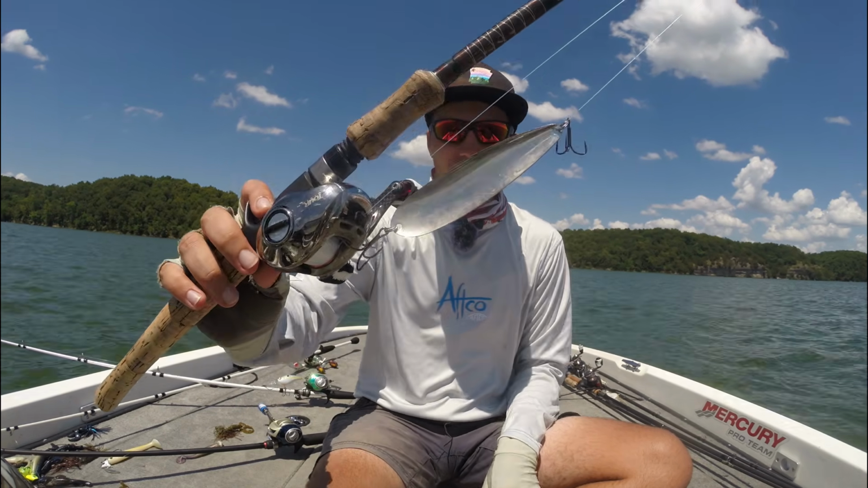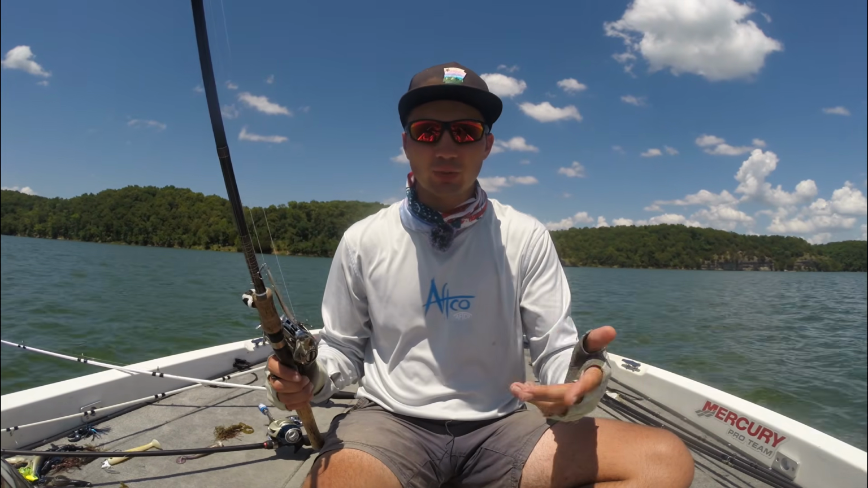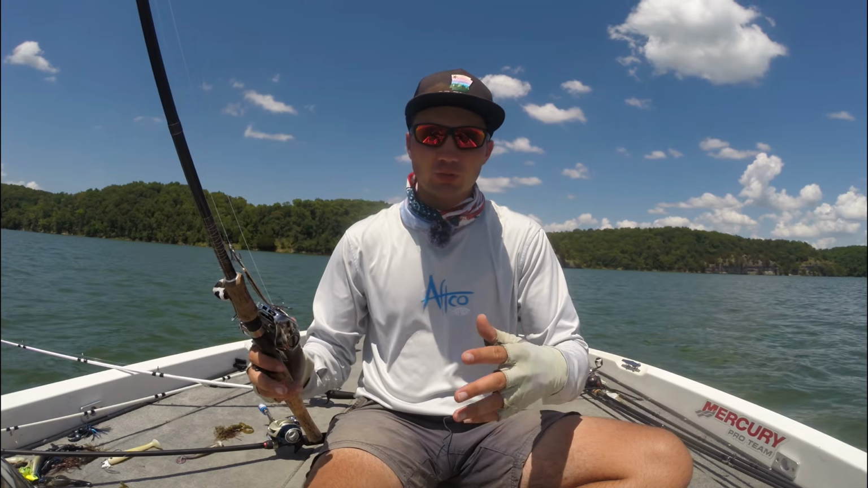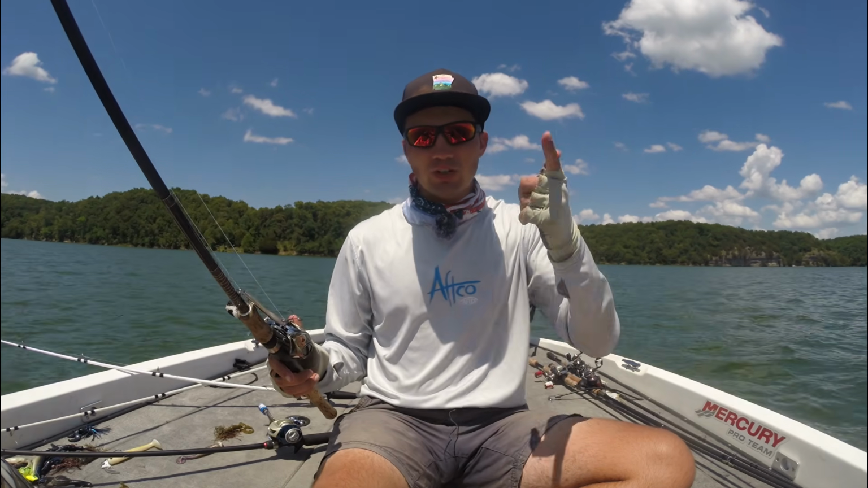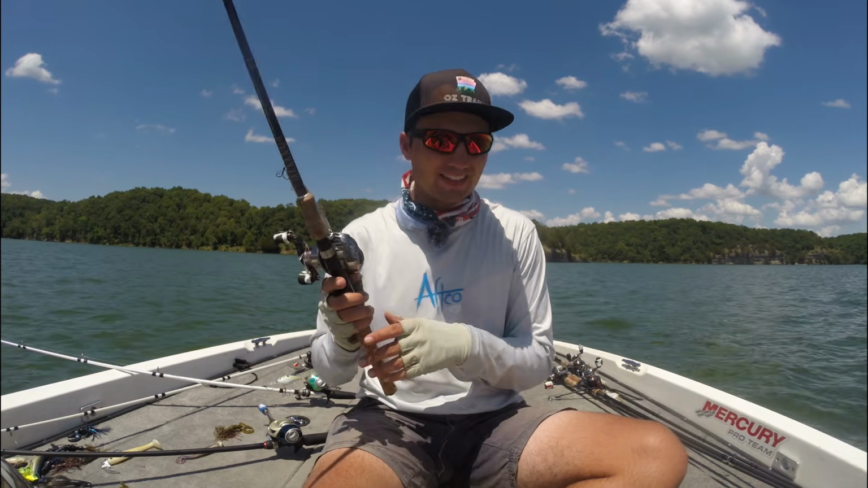And this is just a Strike King Sexy Spoon. And you know, this bait is really good at triggering that school of fish to bite too. So if you have a group of fish that's not biting, sometimes you can rip that flutter spoon through them and get them to fire up, and then start catching them on all kinds of baits.